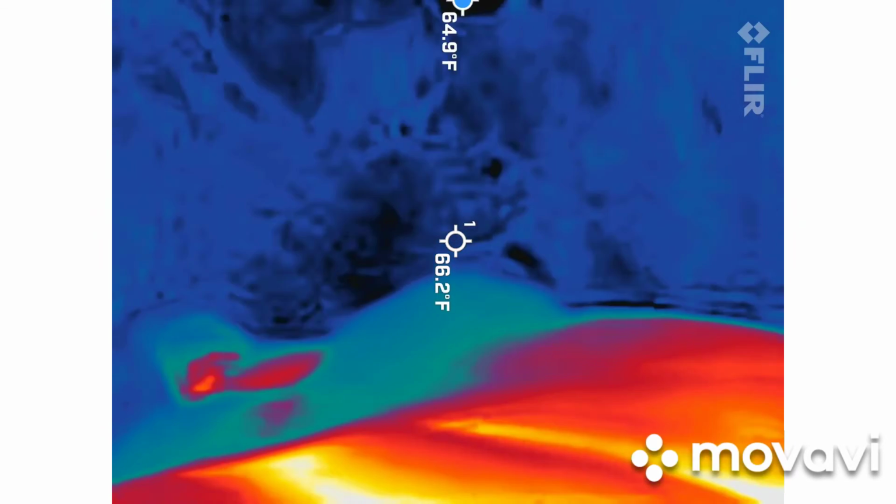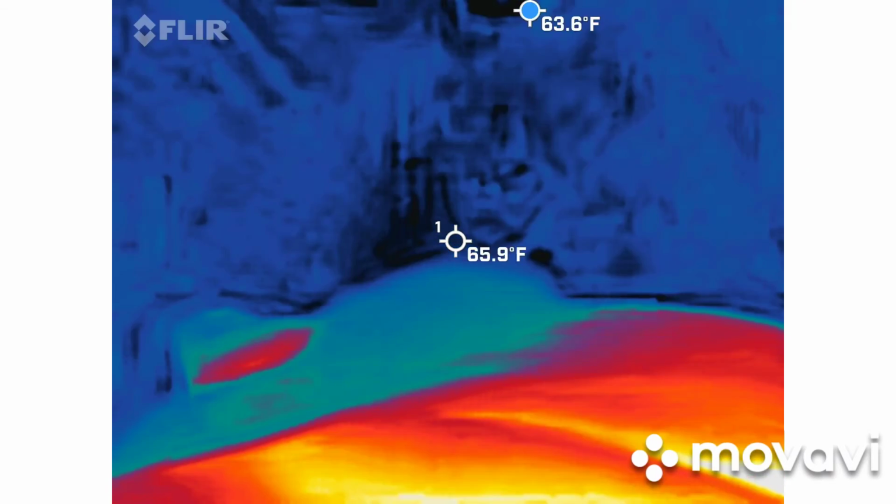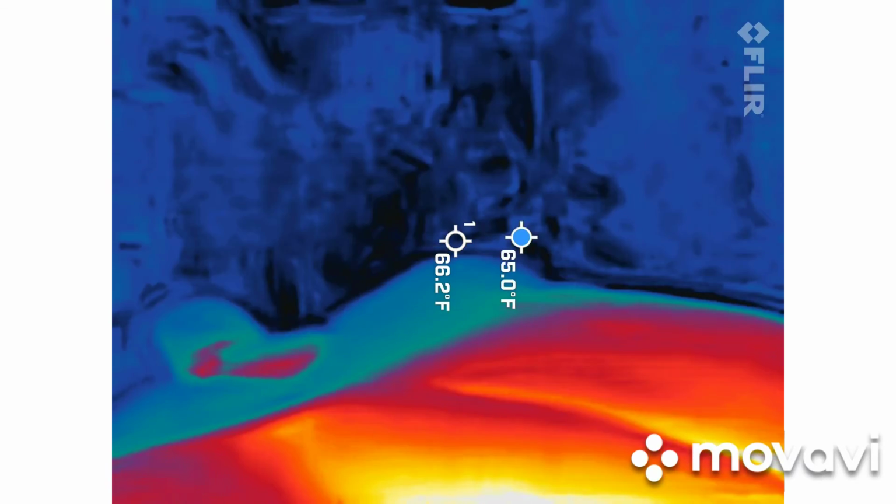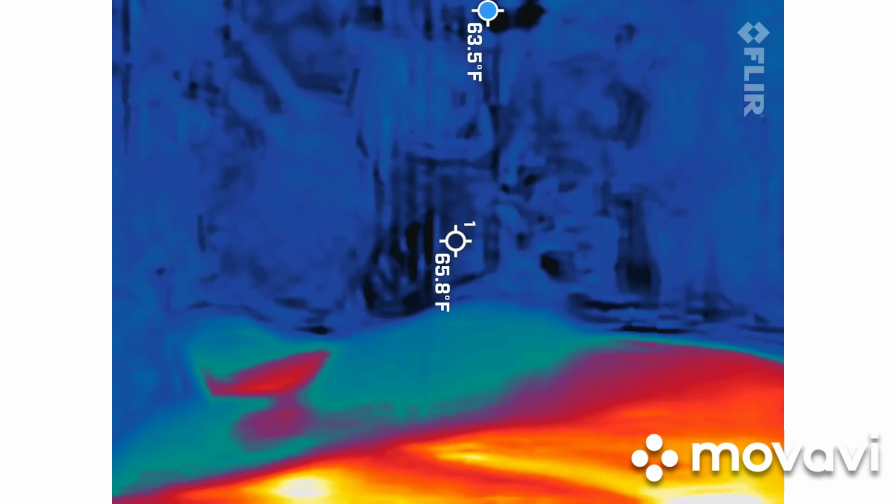That's why we go to places like this. Cemeteries don't actually give you a whole lot of activity, believe it or not. You're not going to hang out where you're buried. It's just that simple. You're going to go to your mansion 400 miles away. So that's why we come to spaces like this.